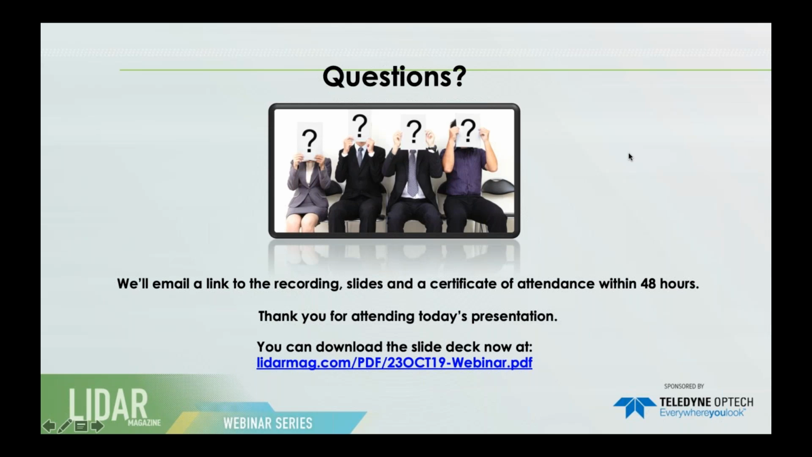I want to add, it's very similar to the bathymetry question: how deep can you see? There are two factors that affect it. One is the nature of the cultural features that you are trying to identify. Certain cultural features are bigger than others, so that will be the equivalent of the reflectance of the bottom.